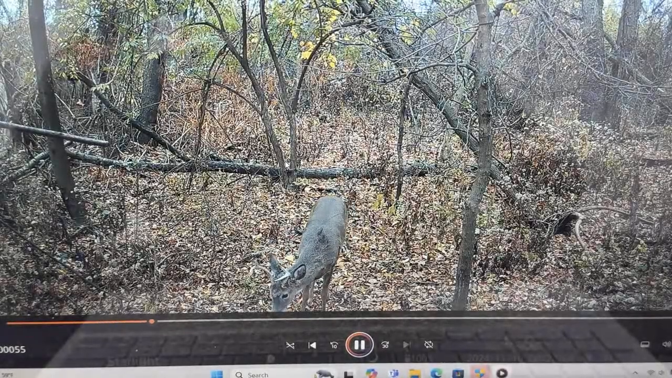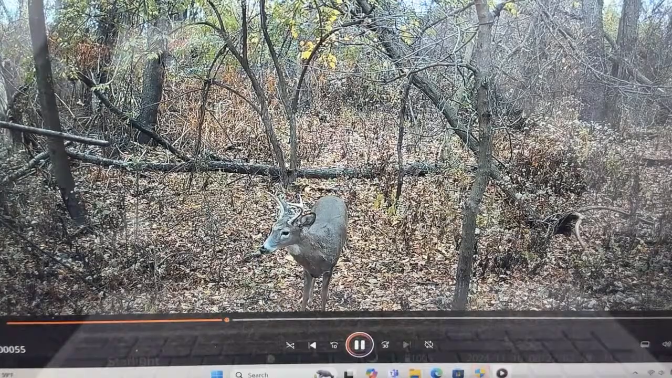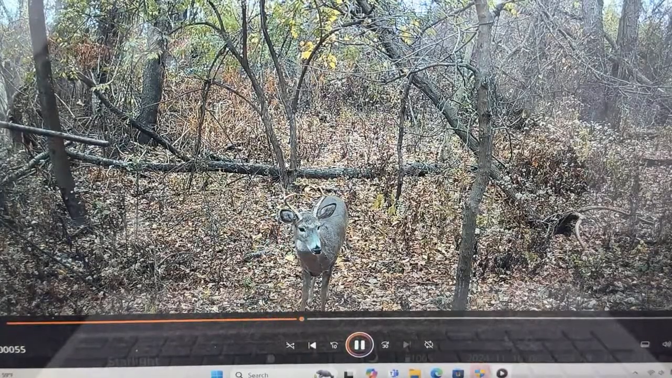That's a small little 4-point there. He's going to be an up-and-comer. Let him get some brow tines and get about 100 inches on his rack, and we'll be good.